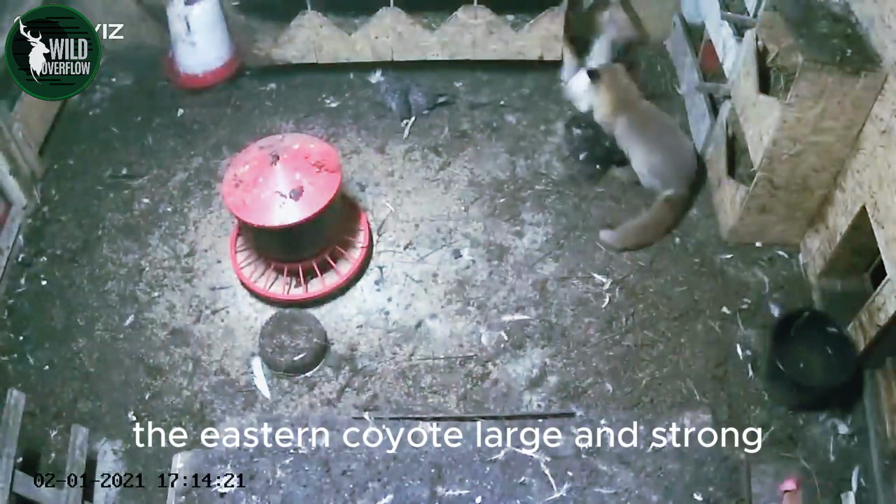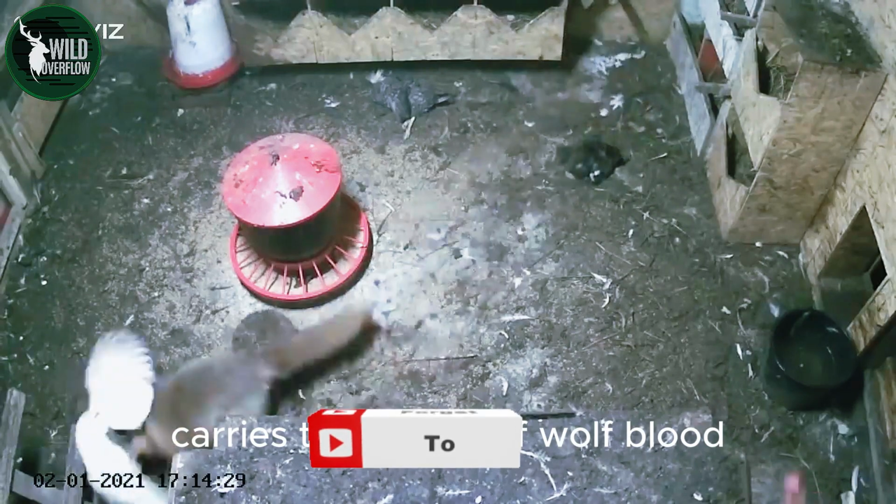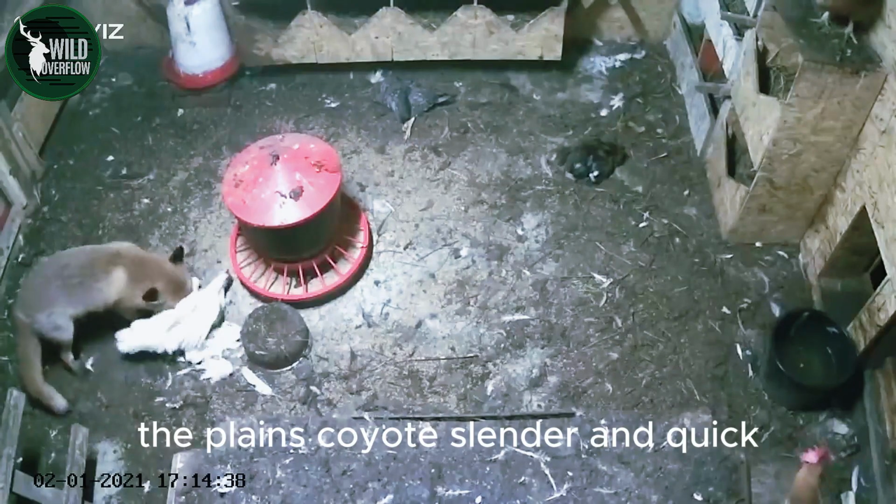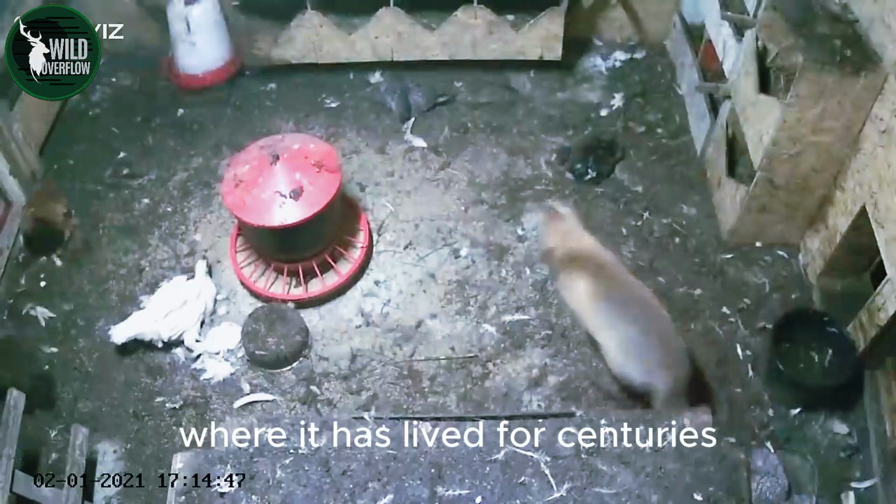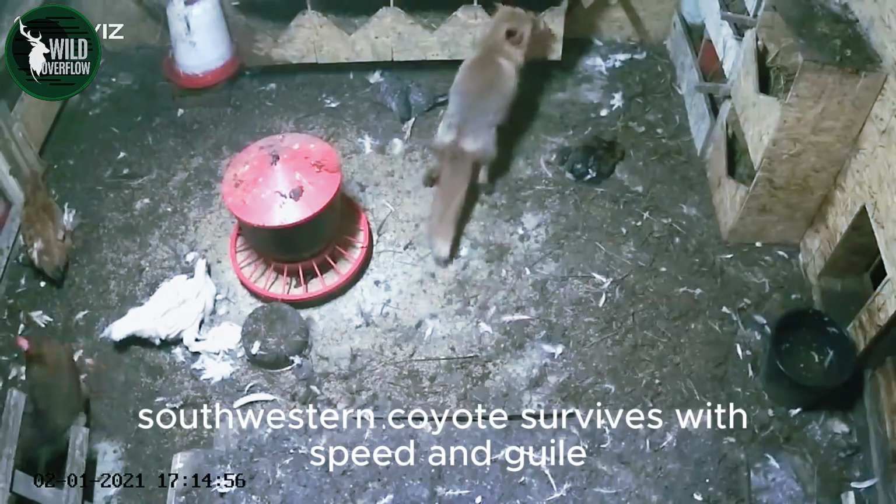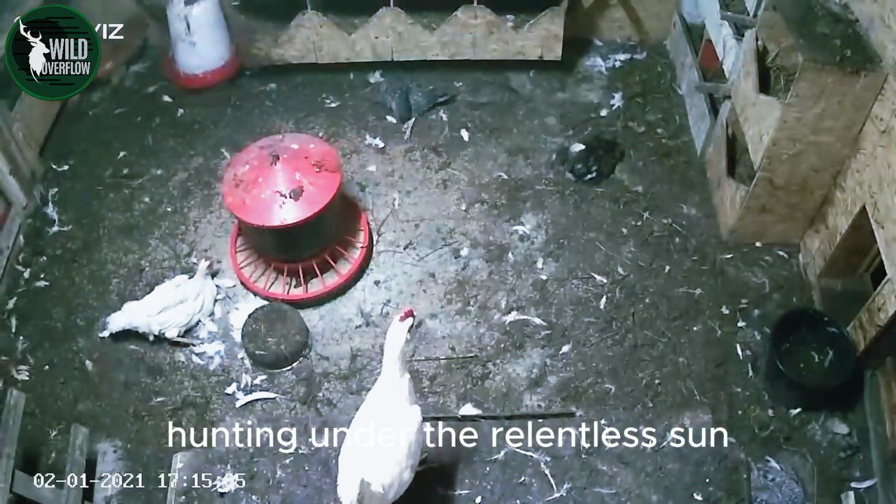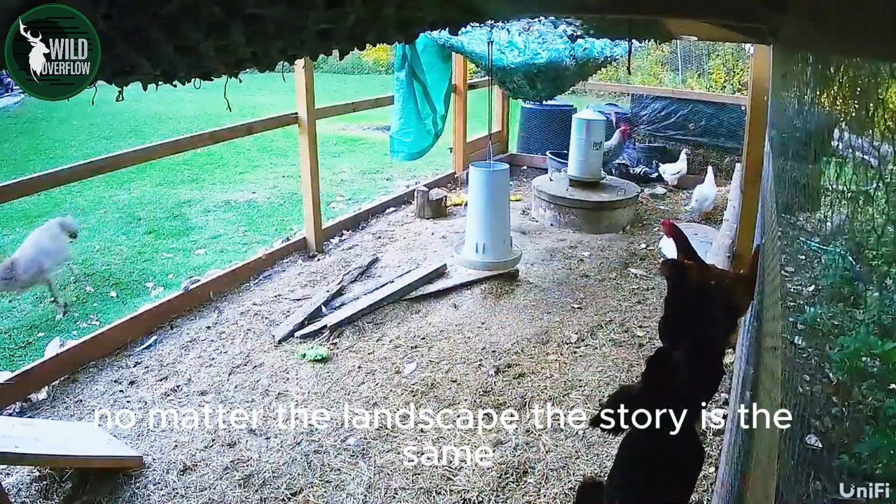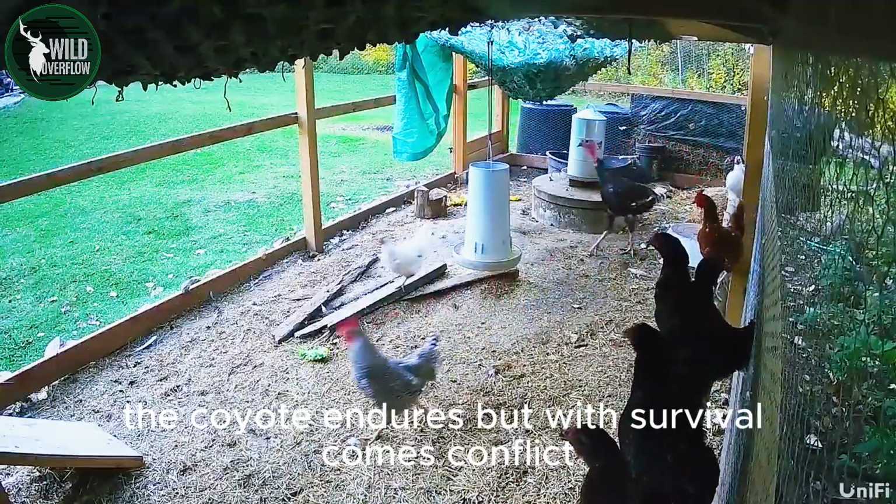The eastern coyote, large and strong, carries the legacy of wolf blood, making it a formidable predator. The plains coyote, slender and quick, roams the central grasslands where it has lived for centuries. And in the desert, the smaller southwestern coyote survives with speed and guile, hunting under the relentless sun. No matter the landscape, the story is the same. The coyote endures, but with survival comes conflict.